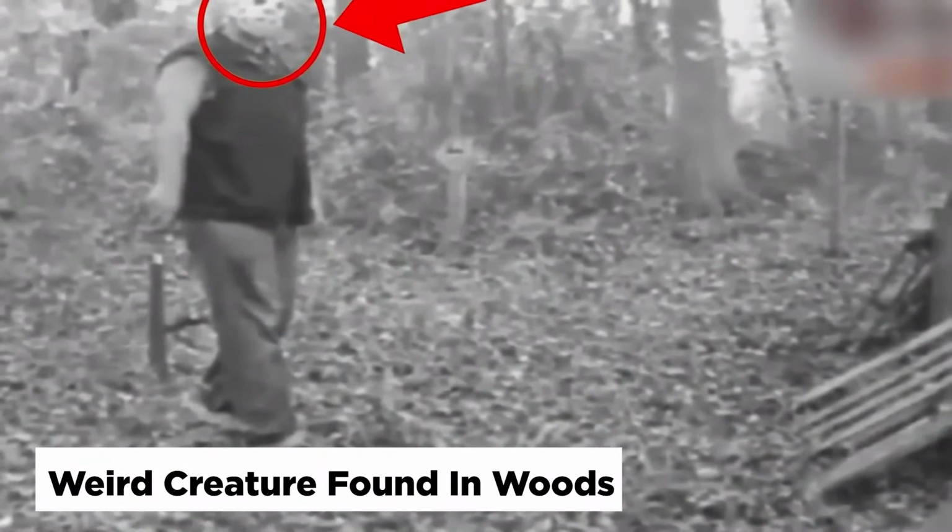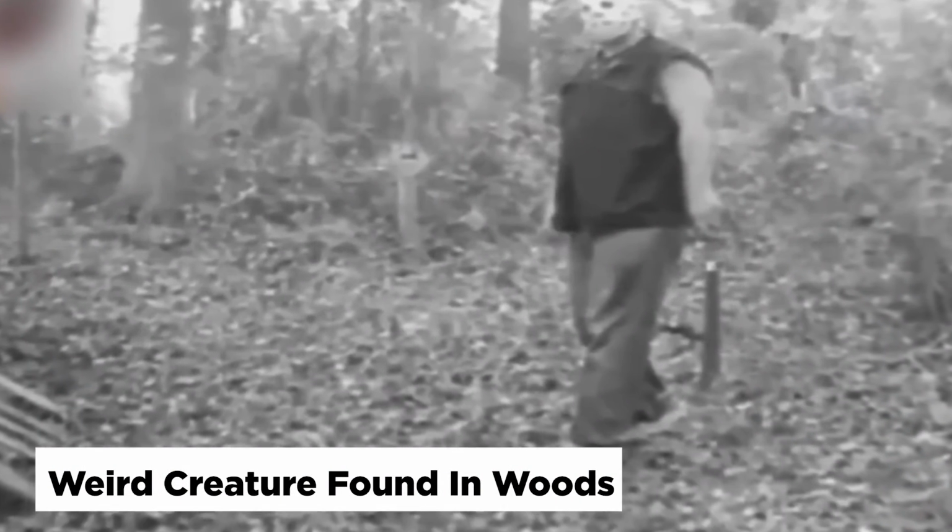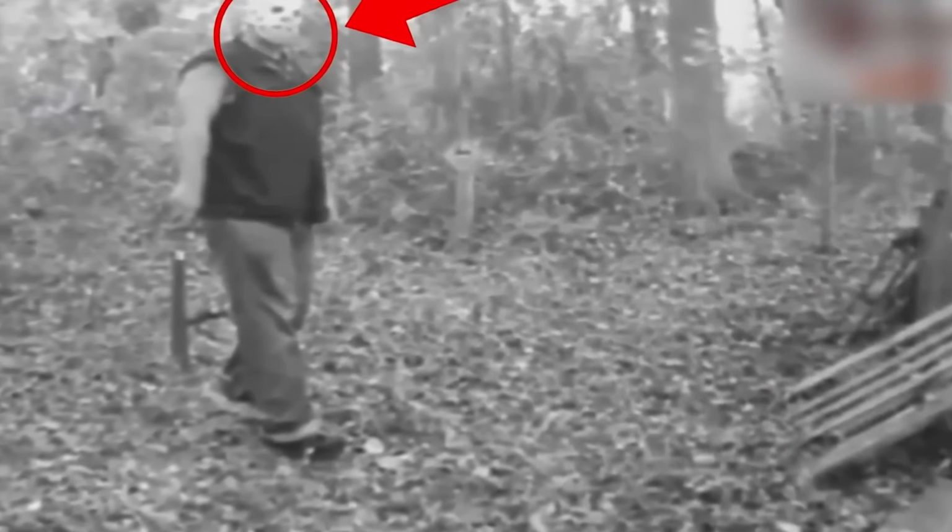Weird creature found in woods. When people think of spooky clips captured by trail cameras, they'd frequently conjure up visions of ghostly children creeping around. However, as this video demonstrates, not all scary characters are dead.